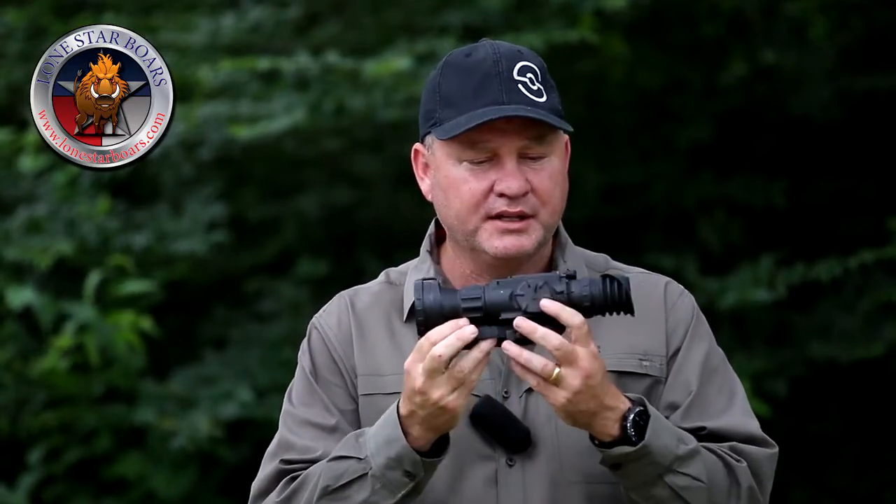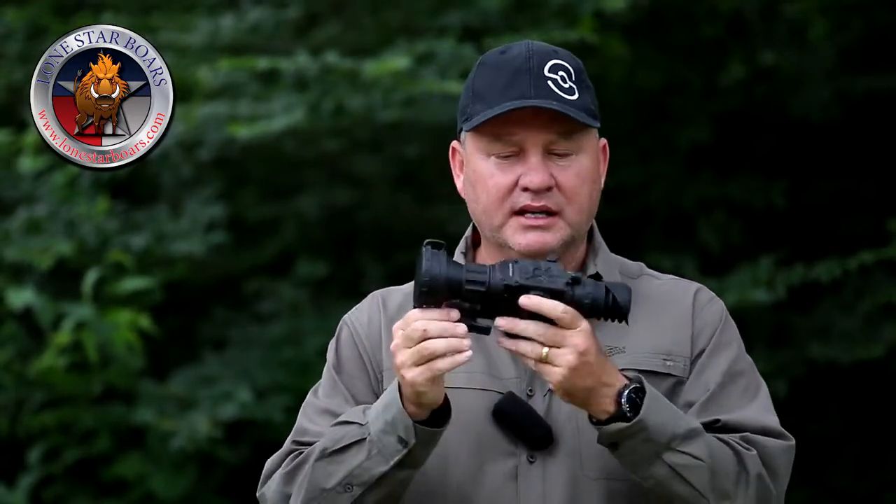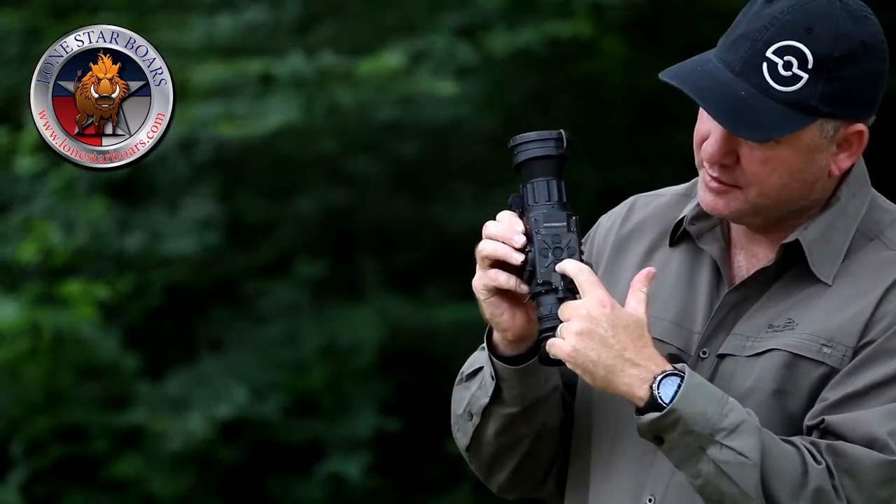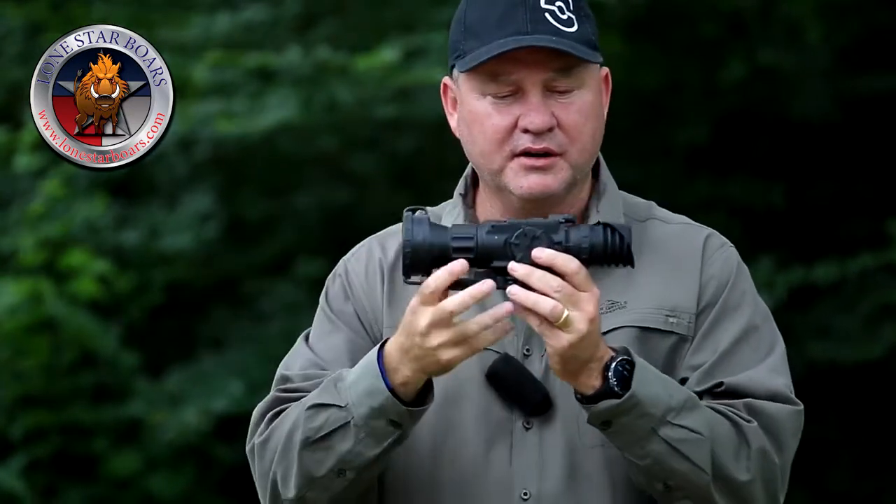Okay guys, this is the Armasight Zeus 75mm. A couple of things I wanted to go over with you. Again, here is your control panel. You have your up, down, left, and right arrows, and in the center is your menu. That's how you're going to get into these settings. On the front here is your focus ring. That's where you're going to focus in on your target, as at different ranges you're going to need to refocus.